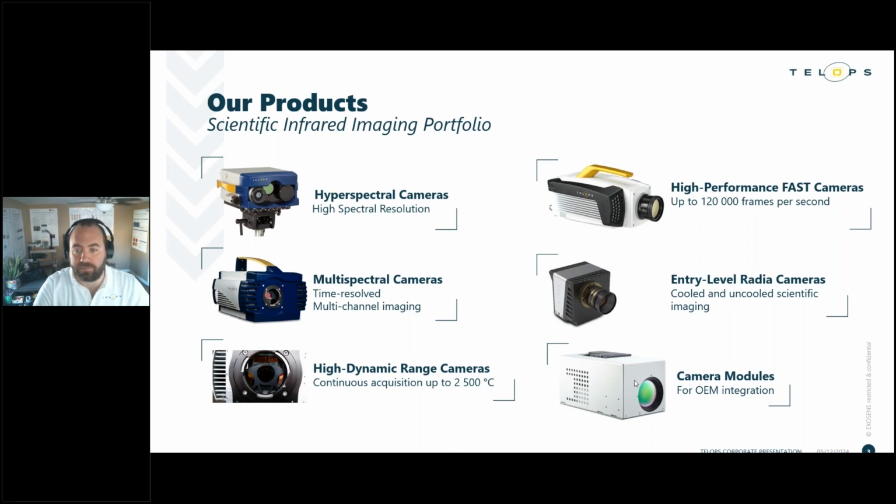channels simultaneously. We also have high dynamic range cameras, which allow us to efficiently measure highly thermally contrasted scenes. And then back up on the top right, we have our fast cameras, which are unique on the market for their high frame rate capabilities. This includes the fast M3K and the fast M2K UD. These are the fastest cameras available on the commercial market for their respective detector array sizes.